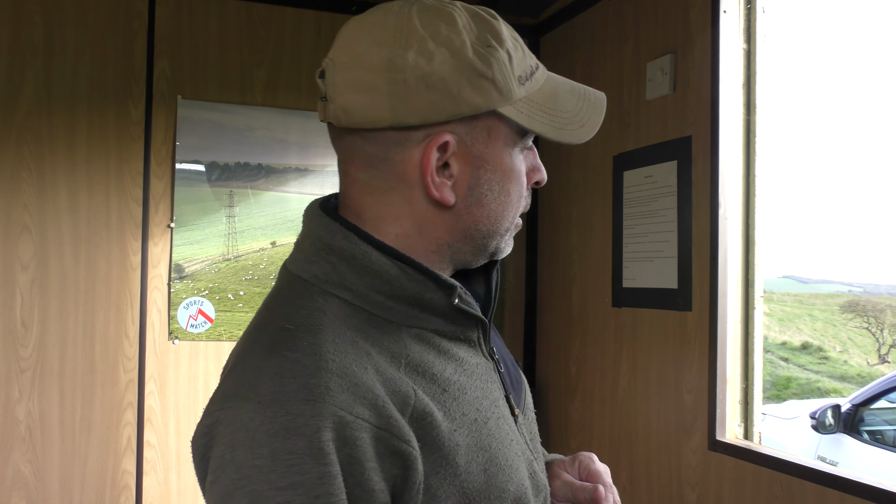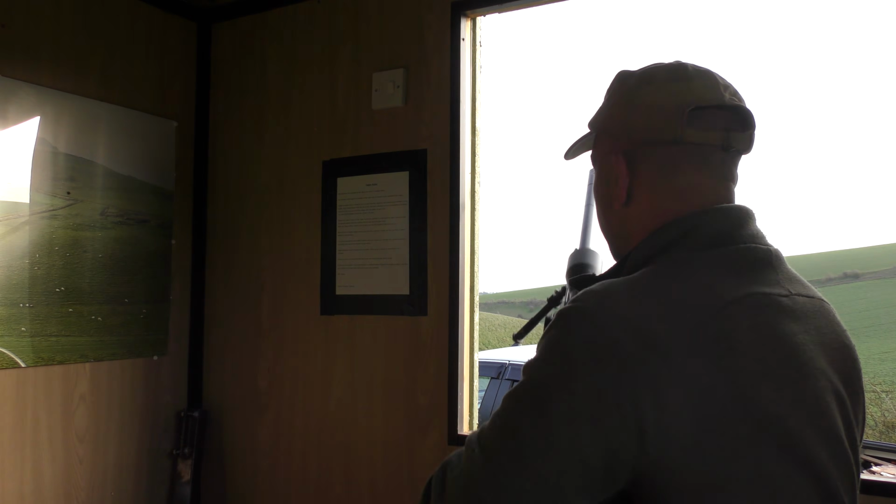Right, so I've just spotted there's a rabbit out on the bank down here. He's at 110 metres. Let's see if I knock him over. I could do with a rabbit from a bait tube for the foxes.